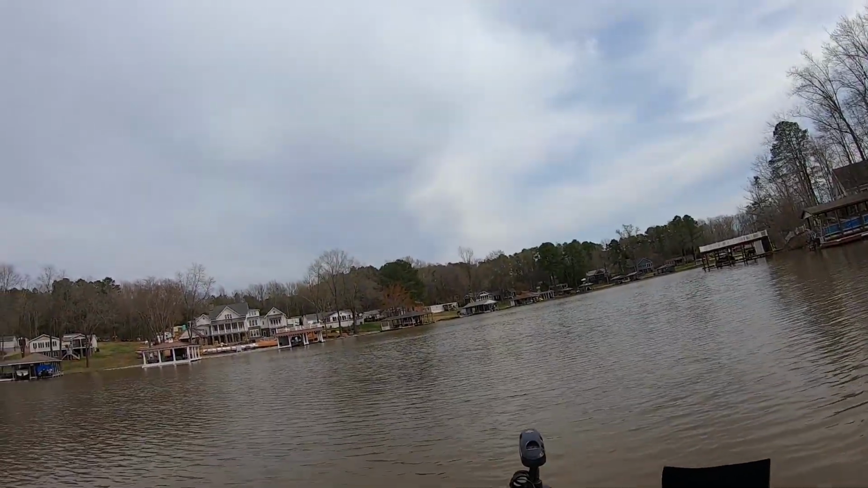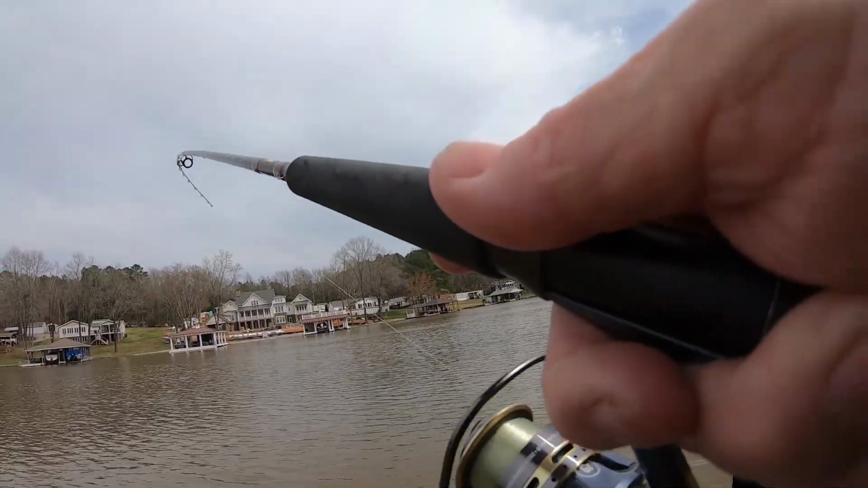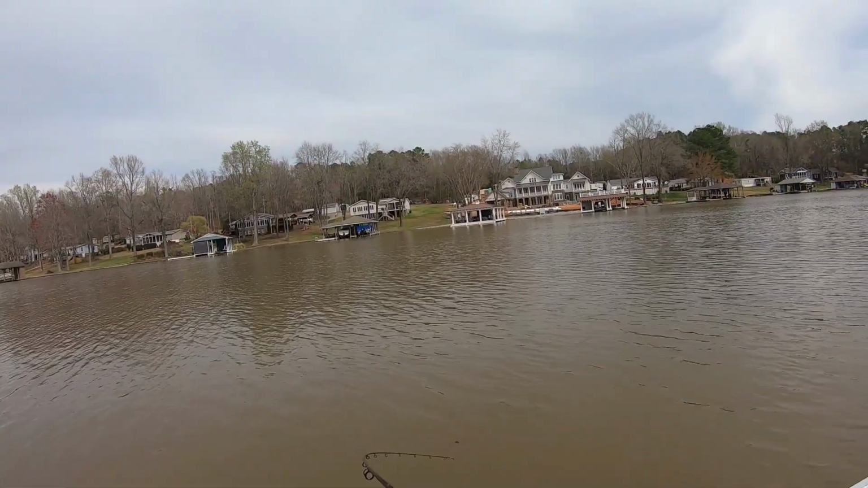See, I didn't see the fish, and I didn't see my bait, but I seen 2 fish way out there at 55 feet. So I got 50 feet. I got my depth finder set on 50 feet. And they were right to the end of it. Okay, so that's what I'm doing.